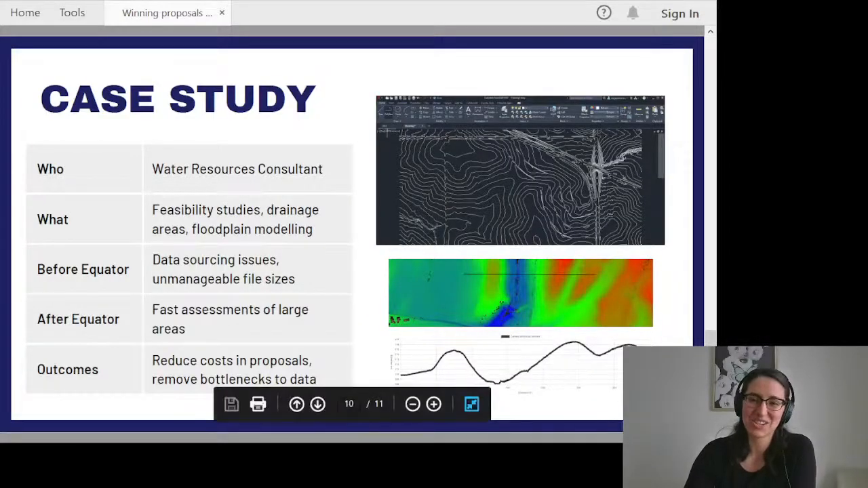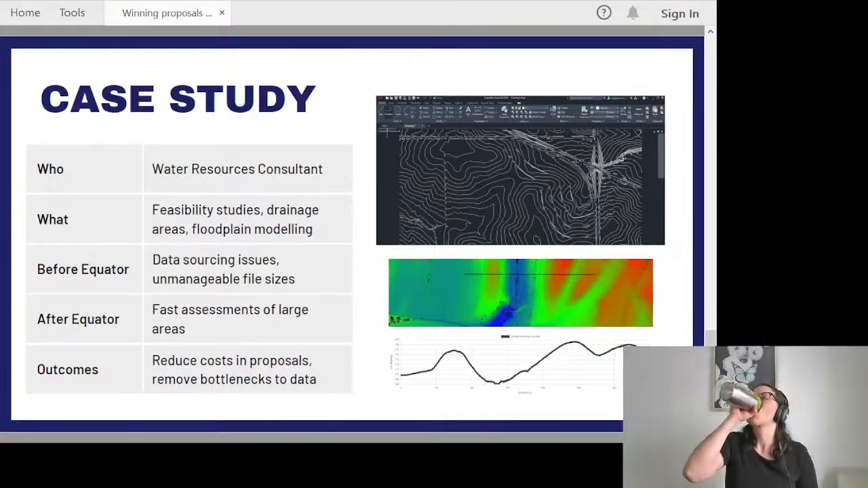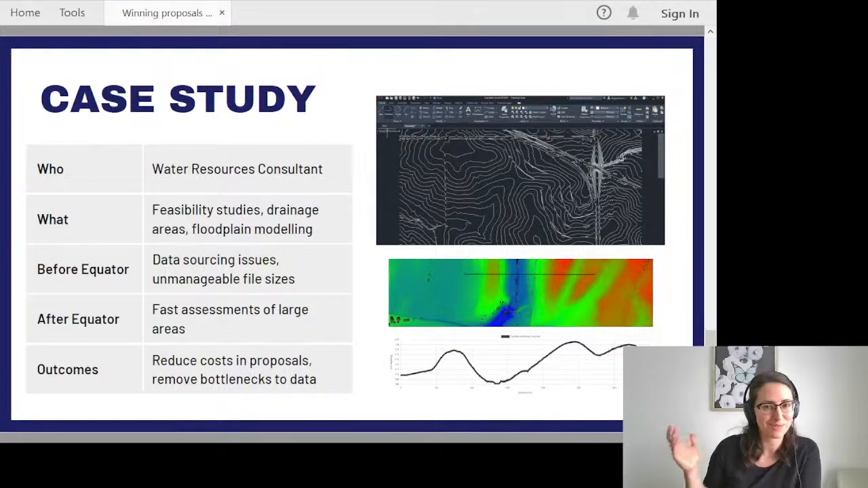And I wanted to share one more case study before we get into Equator itself, so I can show you how some of this would work. Excuse me. Turns out talking to yourself in a room is actually pretty easy. Go figure.